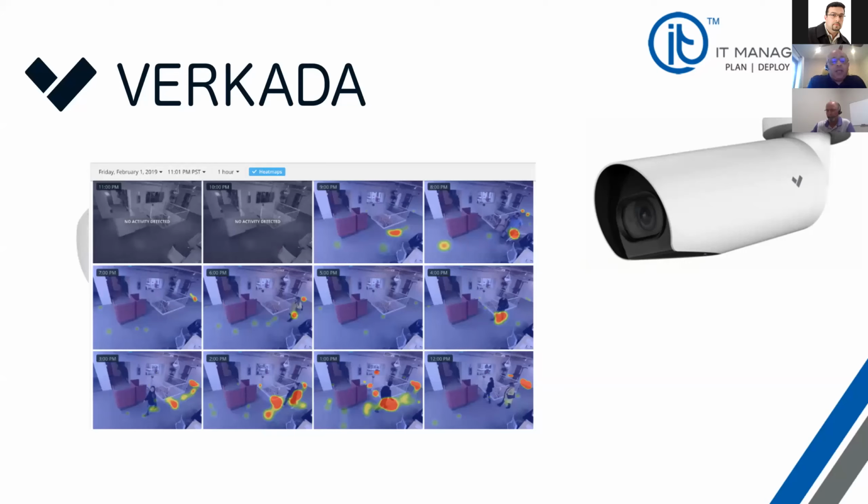As an example, Verkada cameras are inherently designed to very quickly and painlessly assist administrators in any environment, school or office, to identify activities and find individuals: blue shirt with a beard and a backpack, times of the day, and so on and so forth.